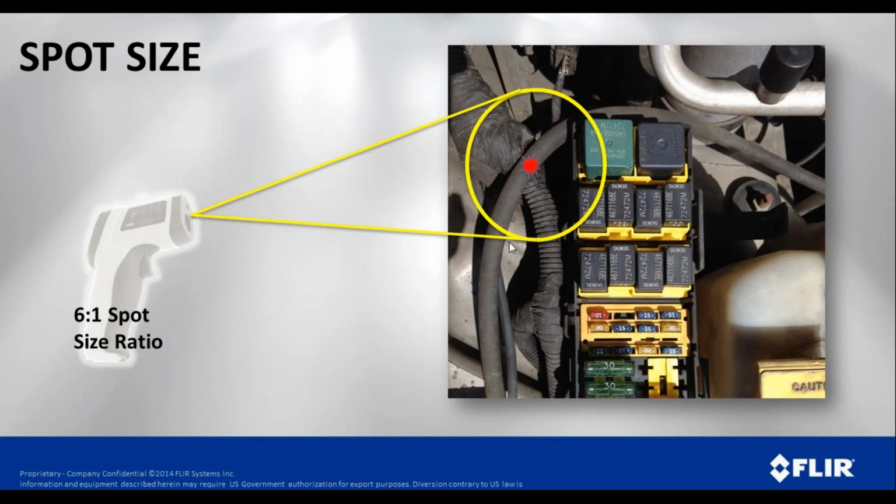This would be an example. This wire in this engine compartment, we're trying to measure the temperature of this wire, but because of the spot size ratio, we're actually getting an average temperature of everything inside the yellow circle. Obviously that's going to be either much cooler or much hotter than the wire itself, depending on what the rest of this ambient temperature is, but it's going to be a lot different than just the temperature of the wire. So don't ever think that wherever that dot is where you're measuring. A lot of times it's a much larger circle around that dot.